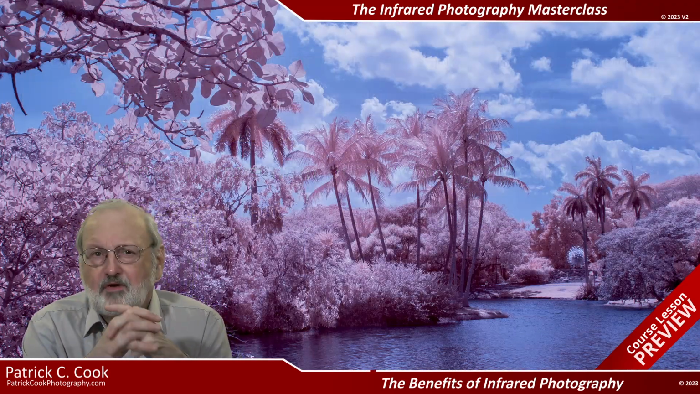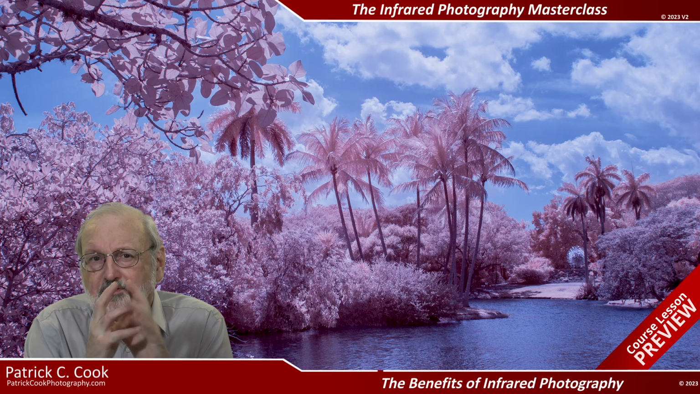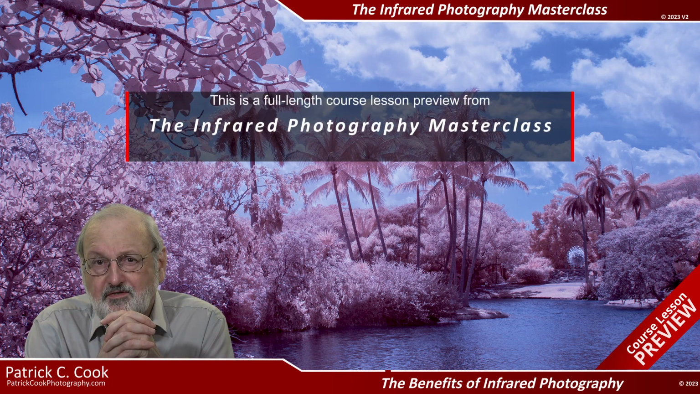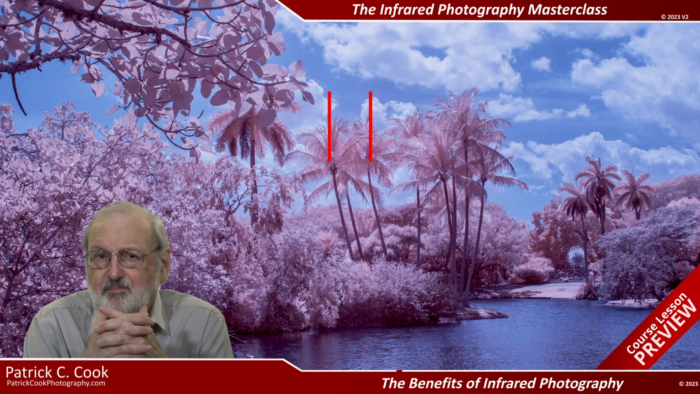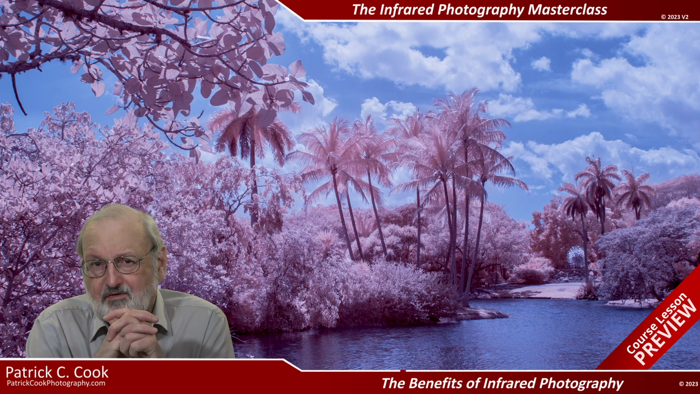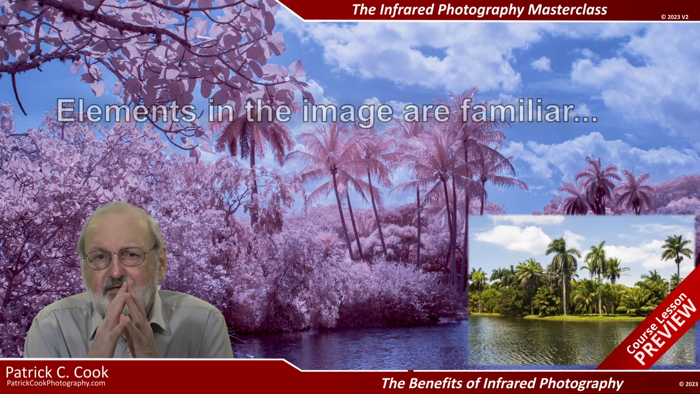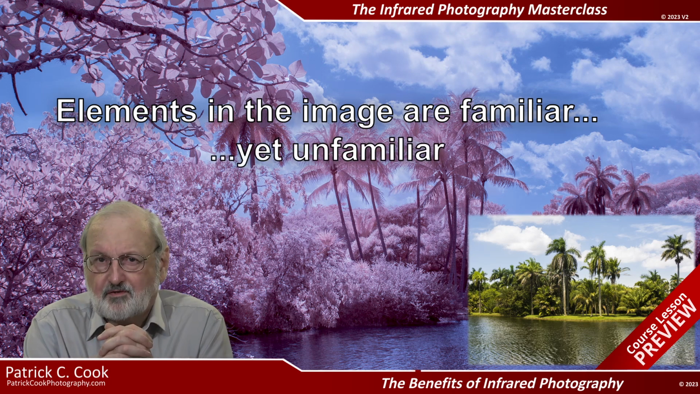For image making, shooting infrared provides a number of possibilities. We can create images that are familiar yet unfamiliar at the same time. Such images excite the imagination of those who view our work because the elements in the images are familiar yet unfamiliar.